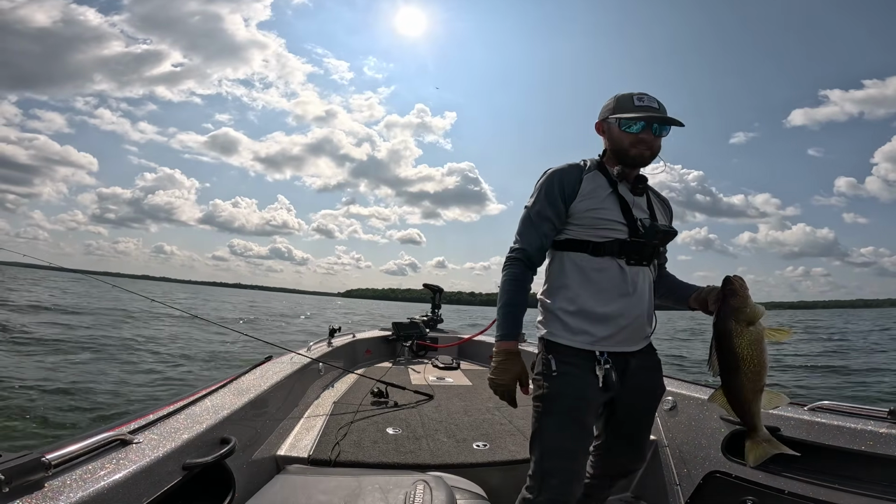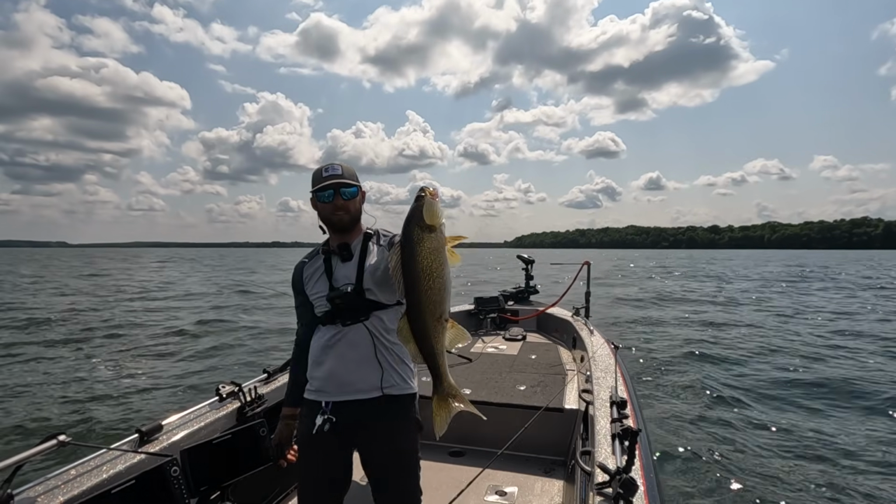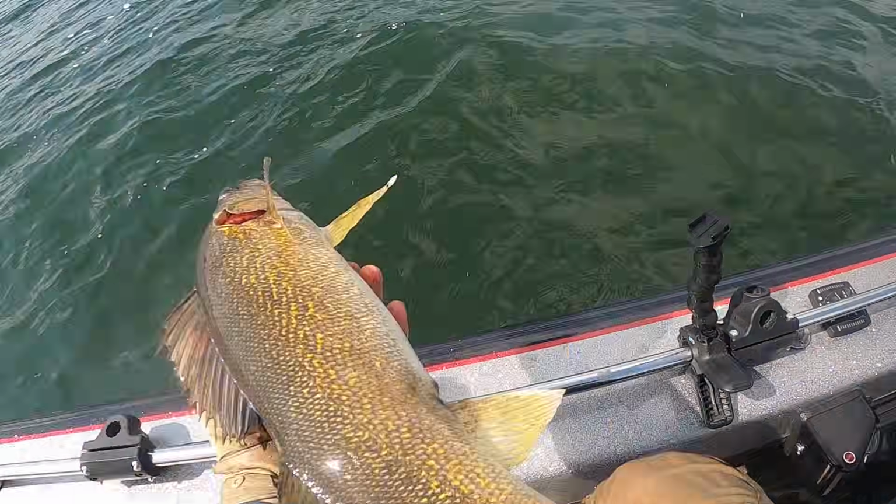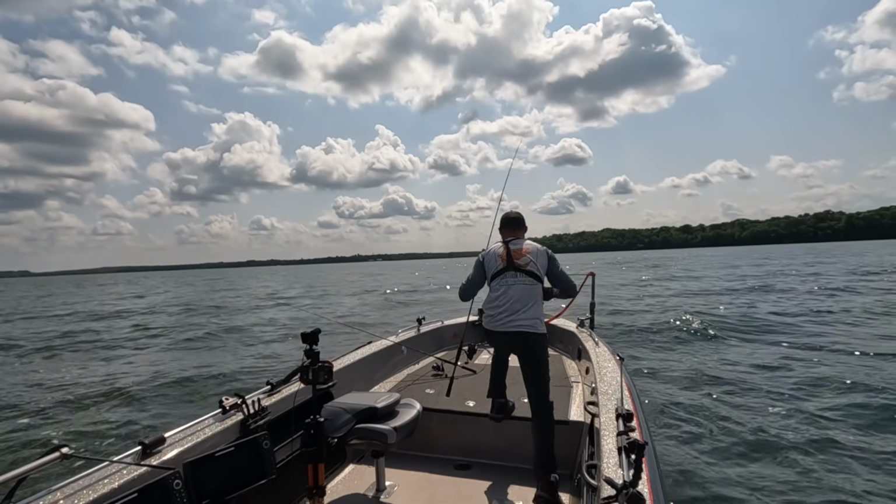There we go, on the old yellow perch hyper rattle. Boom, that is a fatty, man. They are just built so well out here, and that is what we're after. There's not as many fish here as I anticipated, so this might not go on for a while. We might just run around, see if we can get another one.